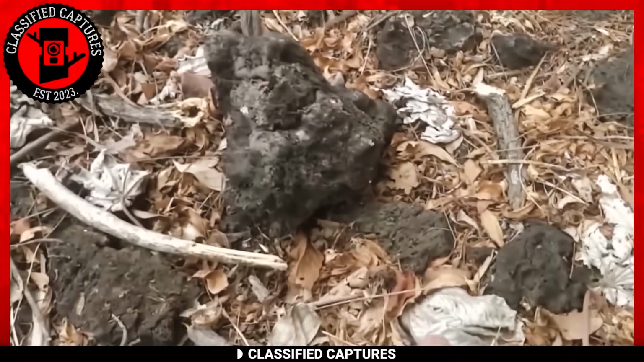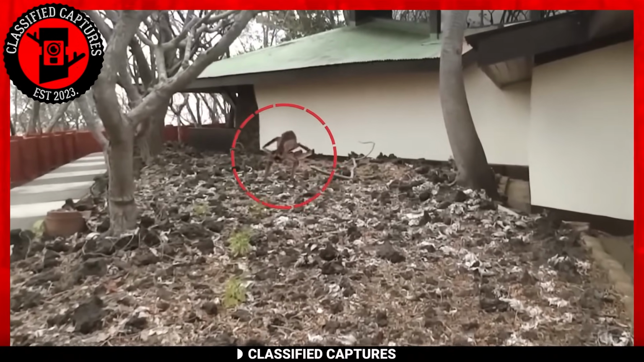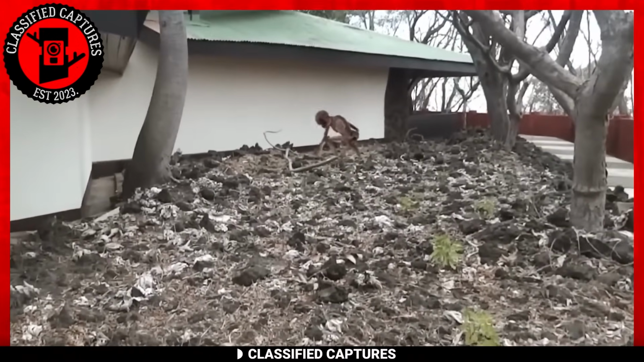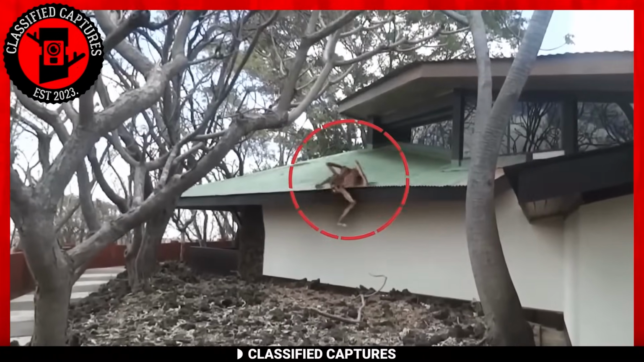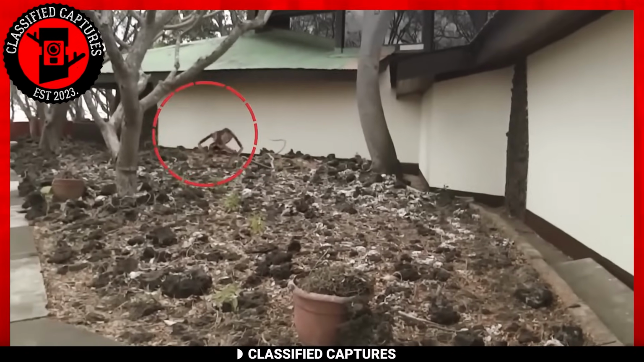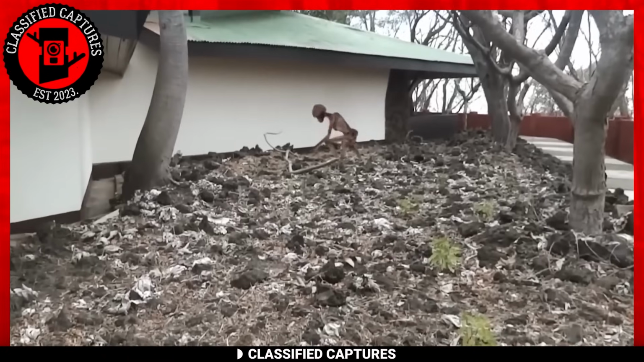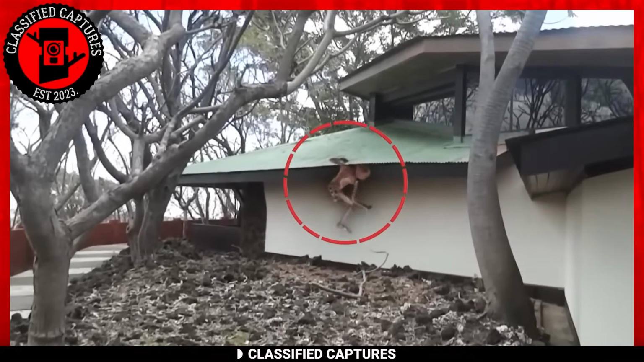The hiker, totally baffled, decides to investigate. He grabs a stick for safety and tosses it at the strange creature, half expecting it to jump at him or something, but what happens next is out of this world. The creature does react, but instead of attacking, it goes off in a super agile, almost ghostly way. It scampers up the roof of the nearby house, blending into the shadows and vanishing from sight.